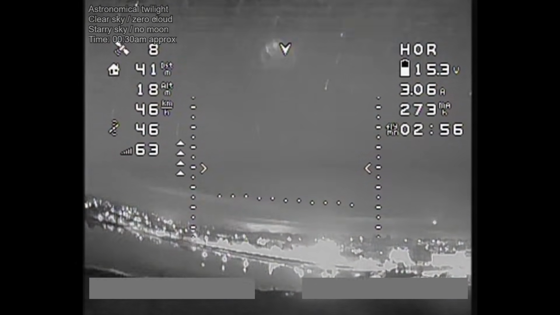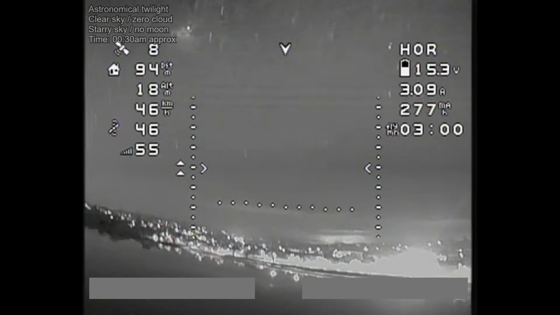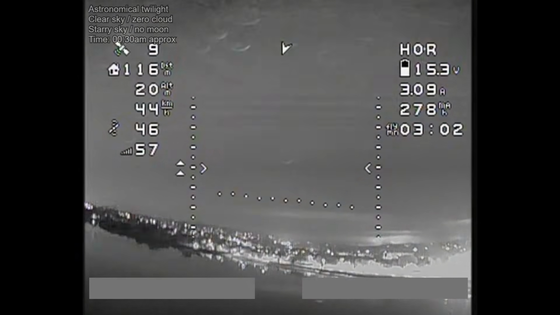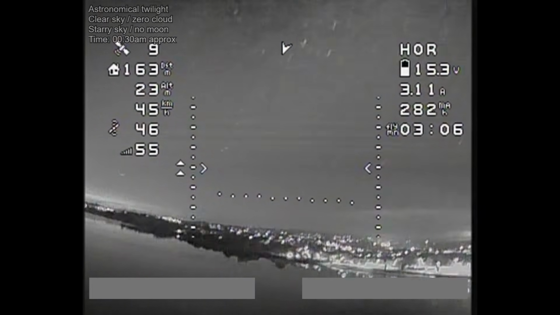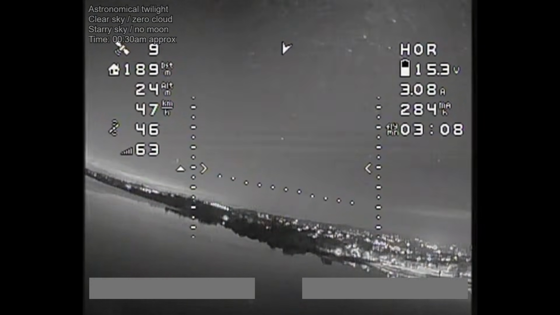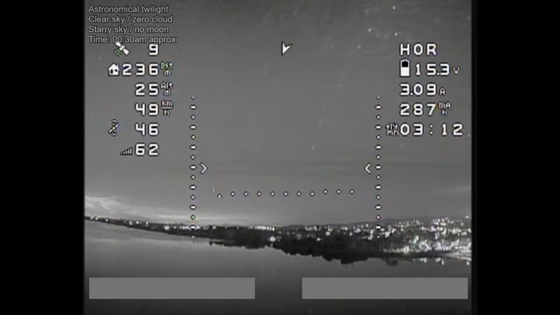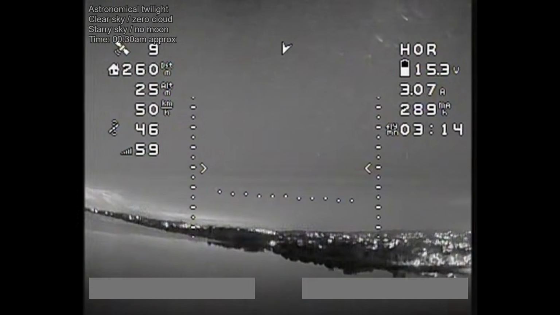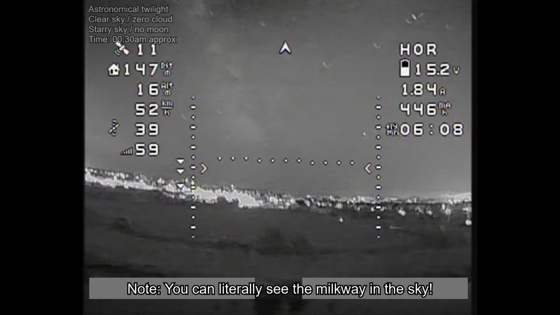So, kind of the same as what I said a few minutes ago. I think this camera works best when you've got some illumination in the sky. If it's the full moon or half moon, that would work really well. Or if it's light reflecting off of the clouds from the city, that would work very well. But on a completely starlit sky with no illumination coming down, as you can see, I did struggle. But I did manage to fly the aircraft.